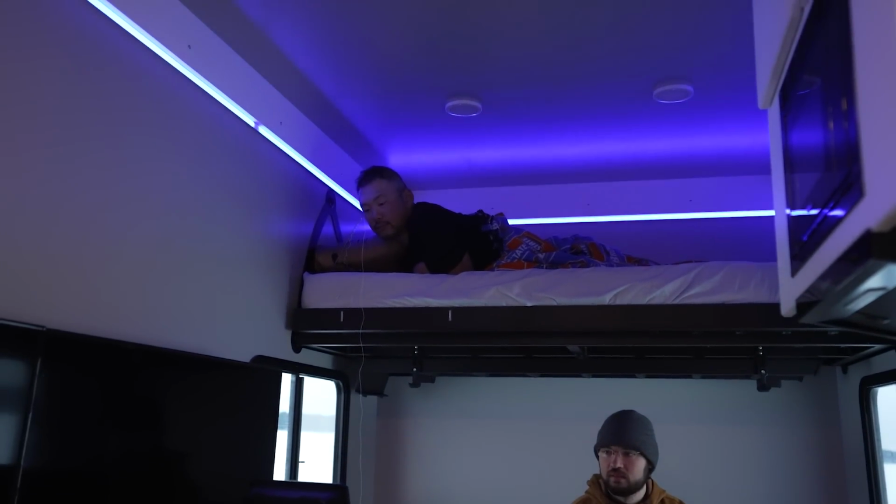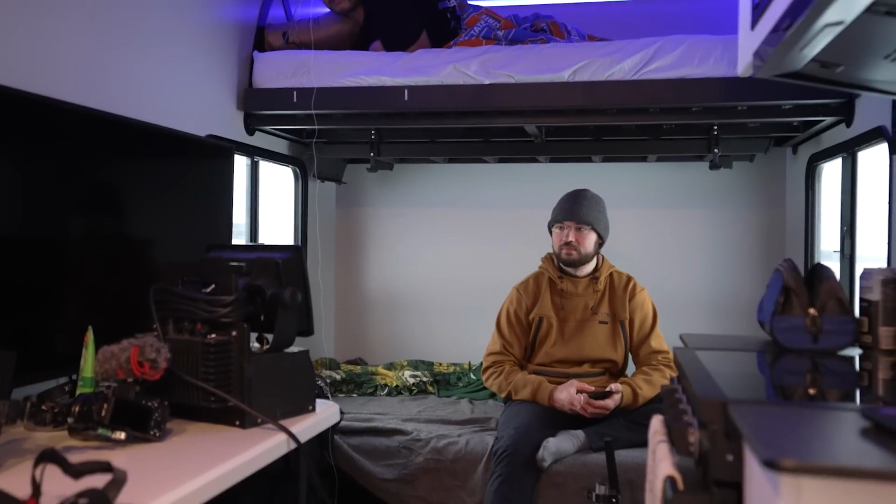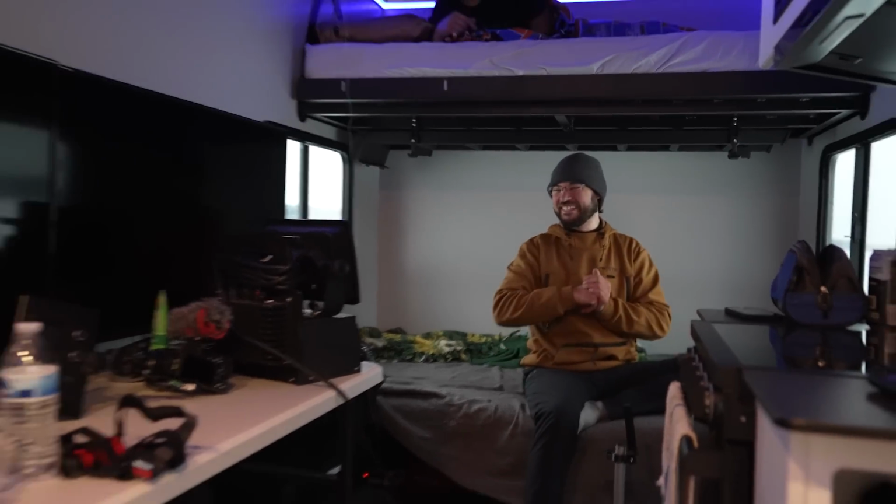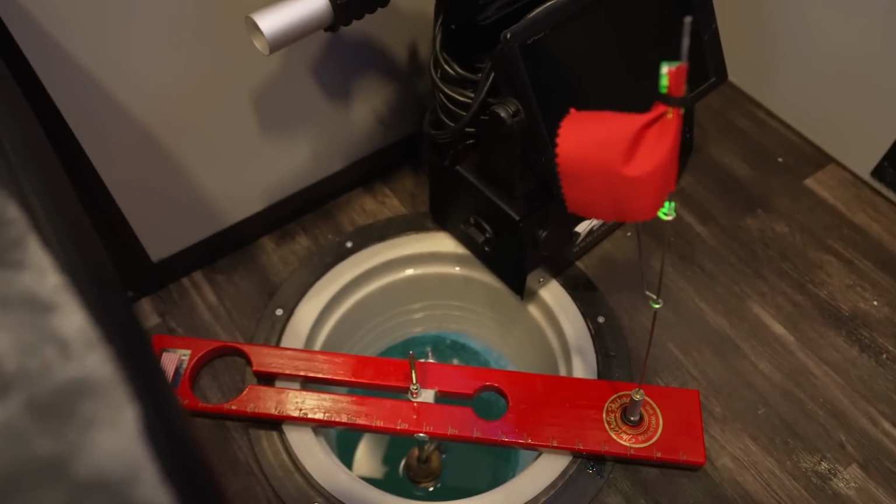How'd you sleep up there, John? Rock solid. This bed is so nice. Nick, did you even sleep? I slept for 1 hour. It was awesome. What do we got going on? Just went up probably not too long ago. And yeah, we're up, ready to rock.